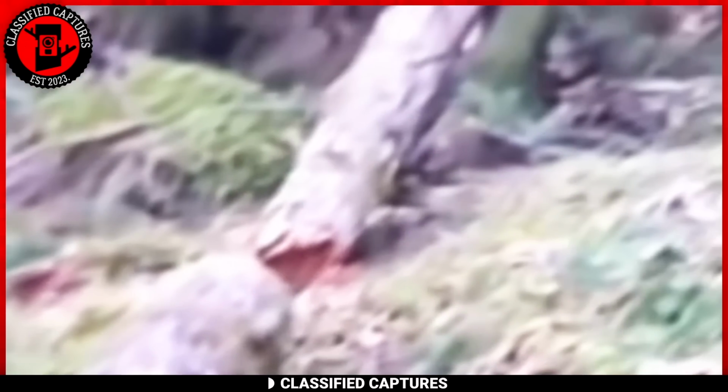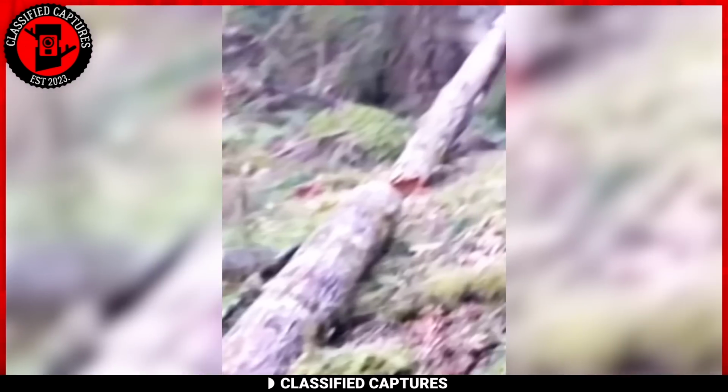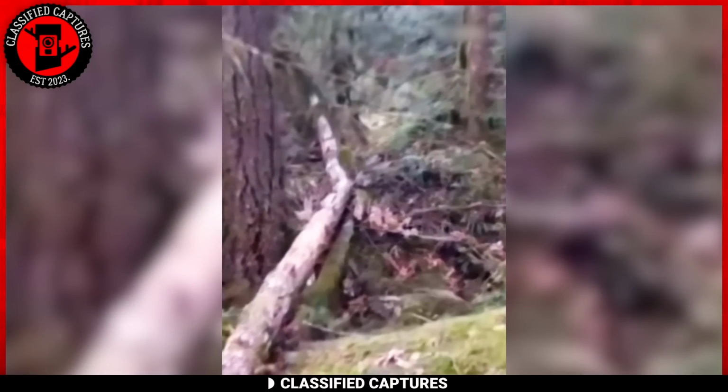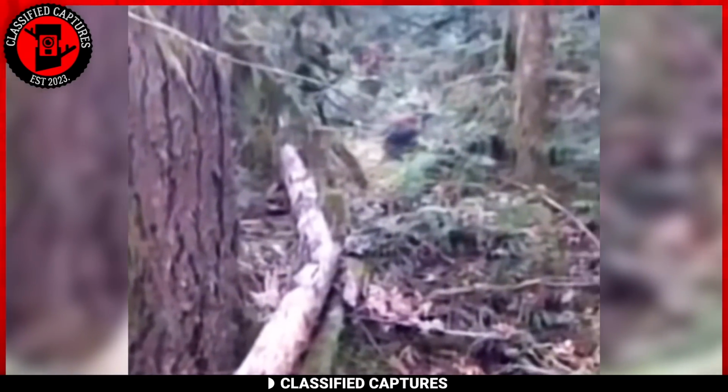And for our final footage, we have one from a hiker who came across a creature in the woods. Come on up. Why not? It had its back turned to the camera as it walked ahead, but we all know